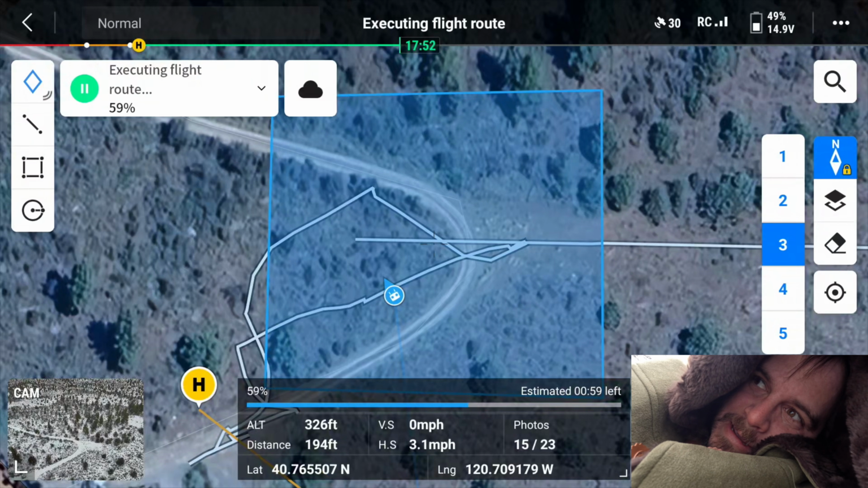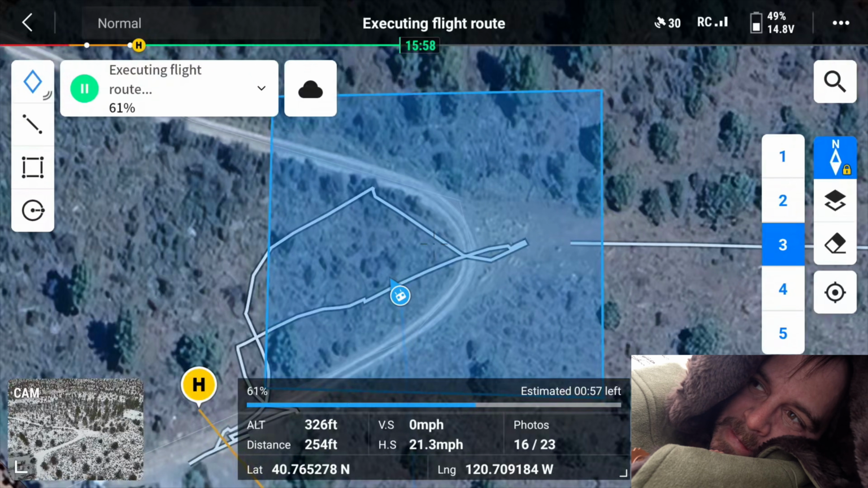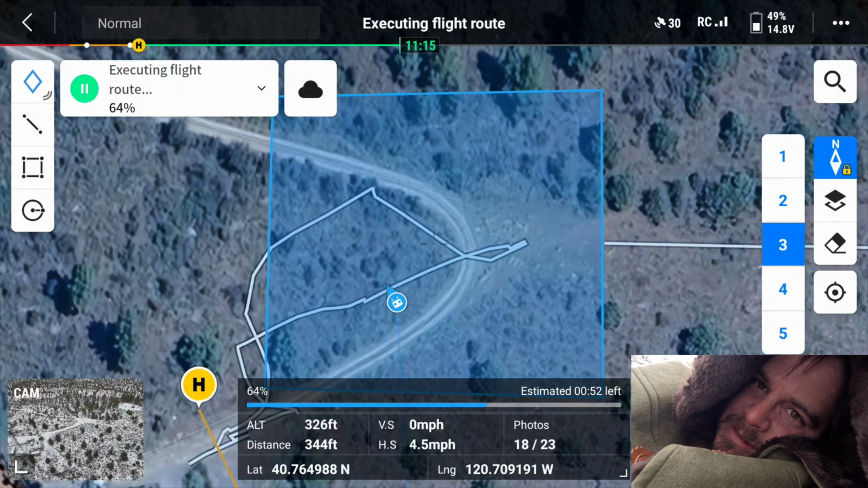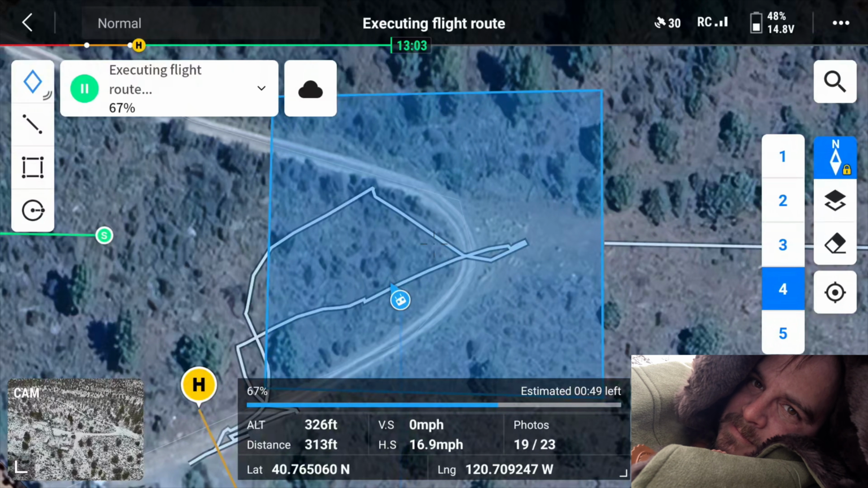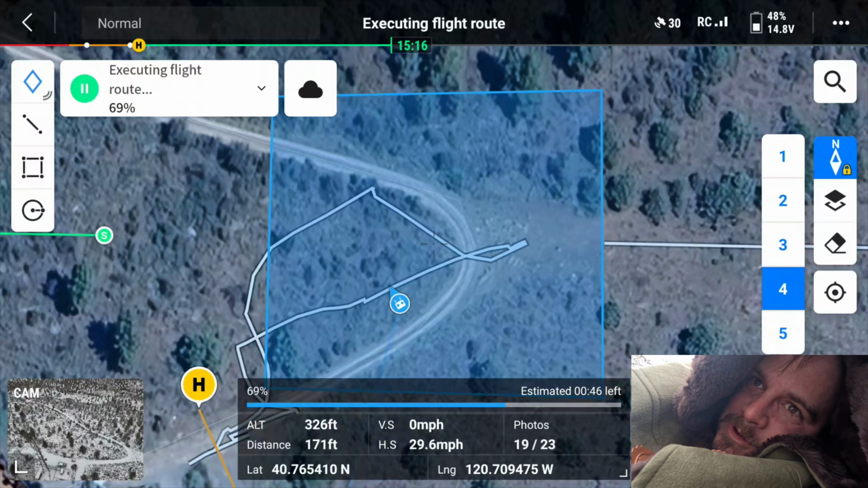Arrived at start point. I can't see how well protected my legs are, but that's fine. You know what's going to be really interesting is once we finish this mission, if we can create a 3D model of this whole mountainside right now and see if we can 3D model me kind of in it. That's going to be something for future Tim to deal with.